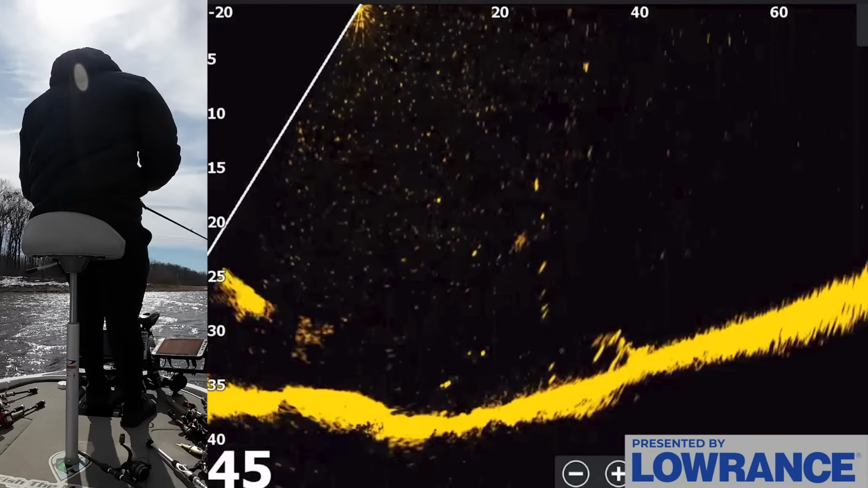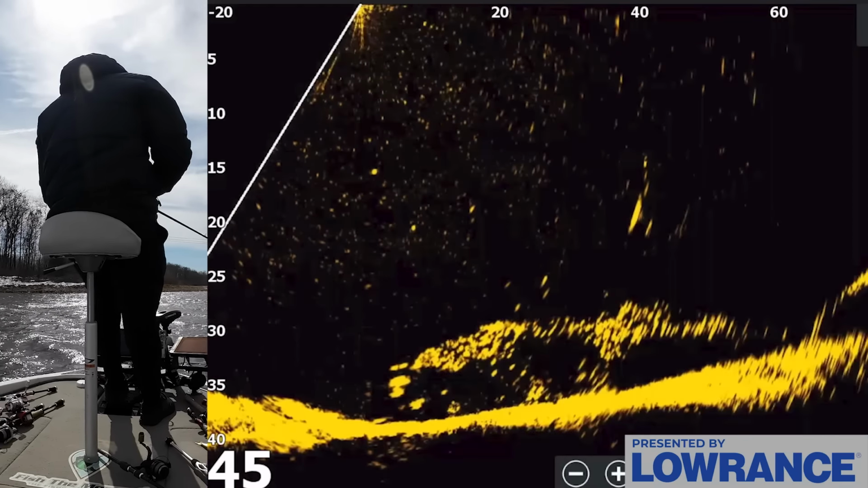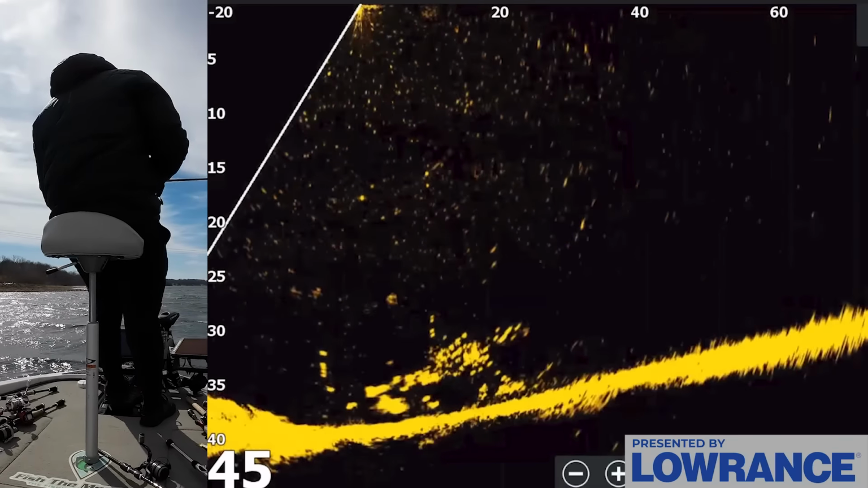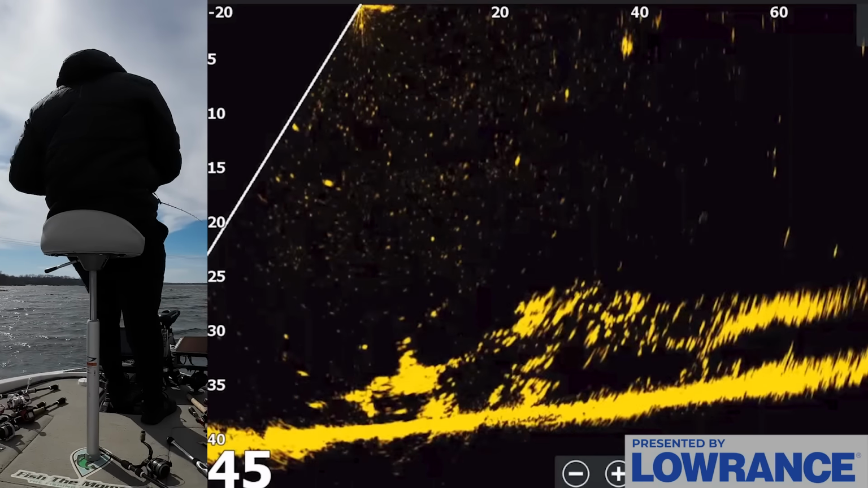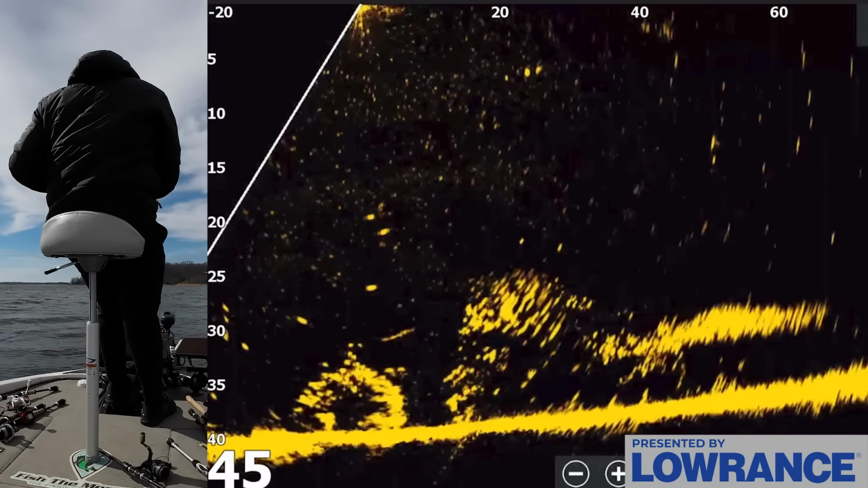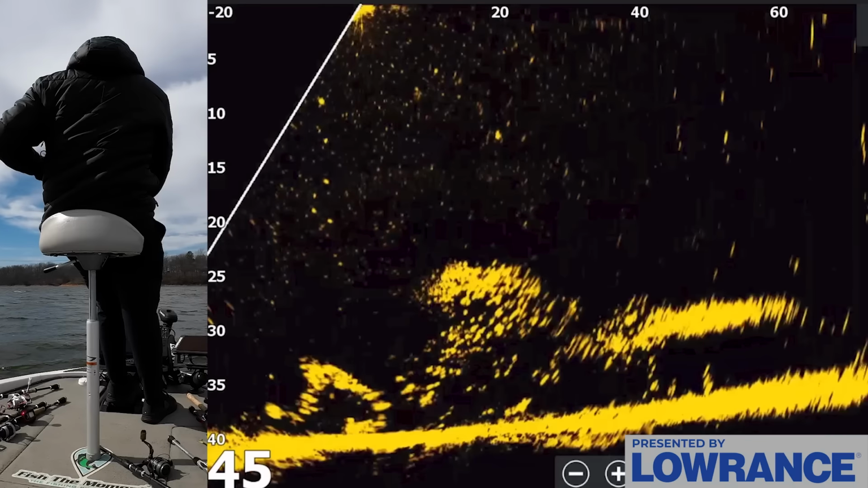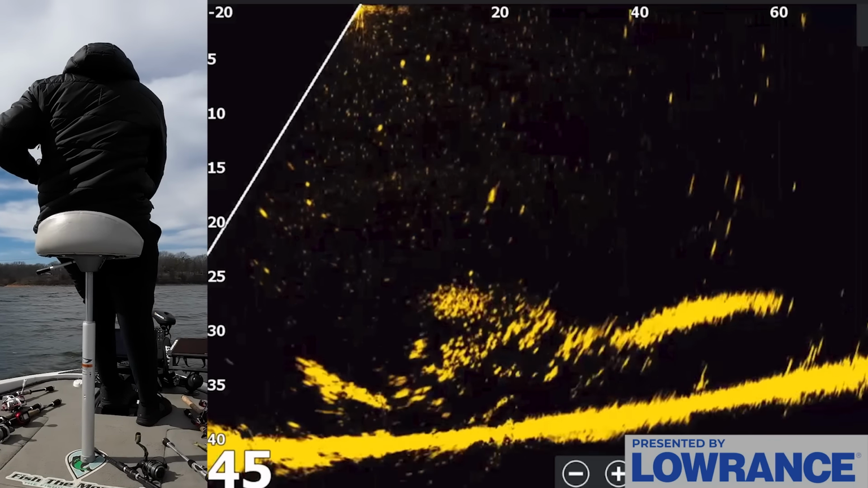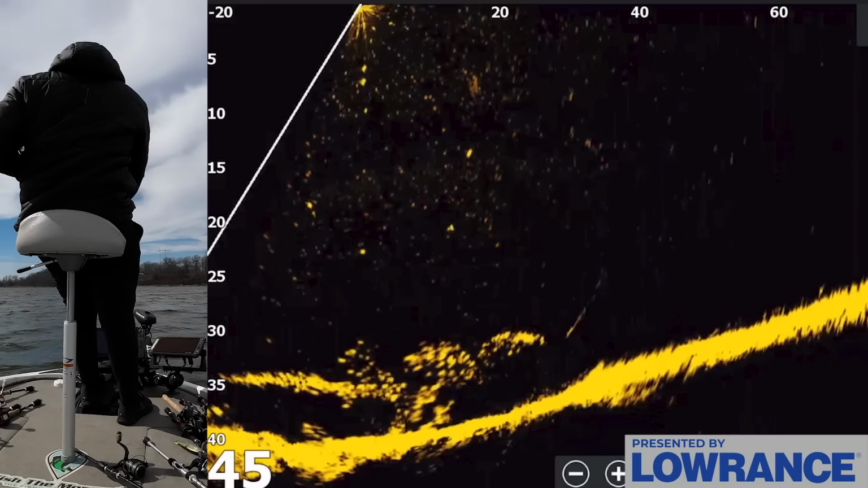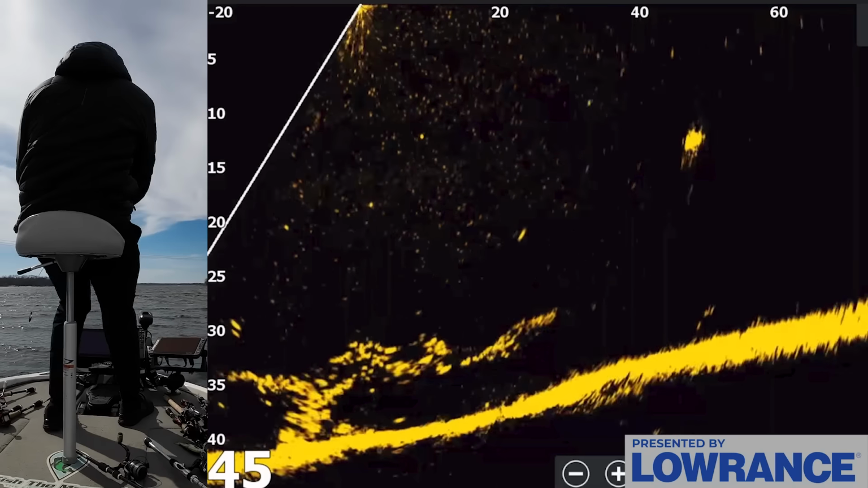Okay, so the spoon is definitely a thing. They don't like the minnow at all. I just have to get it in front of the right one, I think. But the spoon is definitely the tool for the job today. The one's following it right now. Come on. Man, there's some fish in this area right here, though. I'm telling you what.